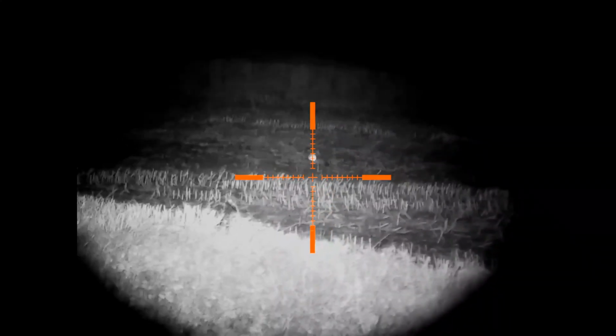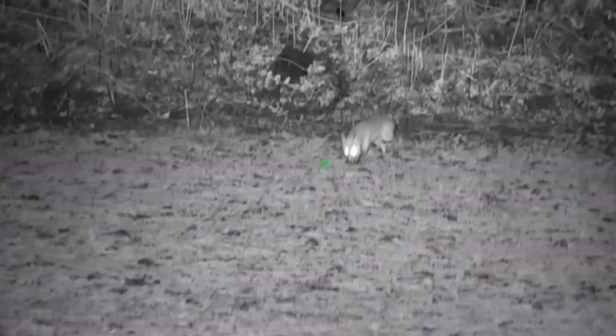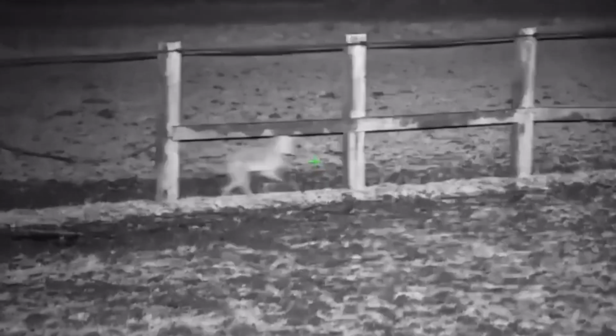The only thing with the Infiray is it doesn't record sound, which for me is a little bit of a downside. But then it's at a good price and it does the job, and you have got that higher magnification for longer shots. So all three units are waterproof. They're all of a similar weight. I think the Pulsar was slightly heavier, whereas the other two were very similar.